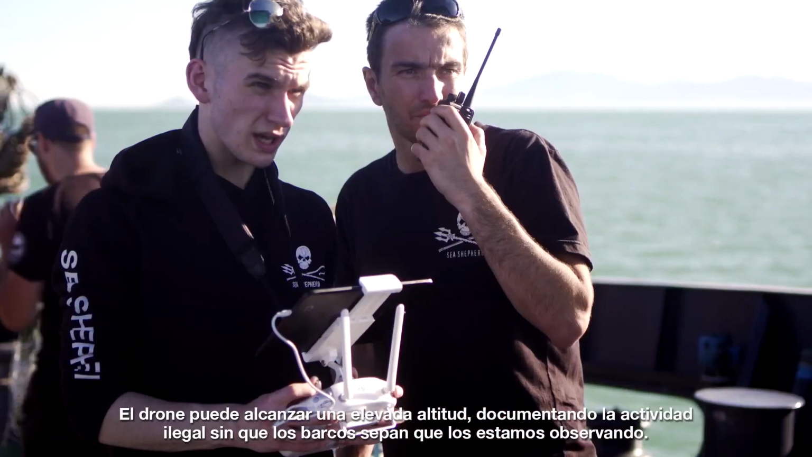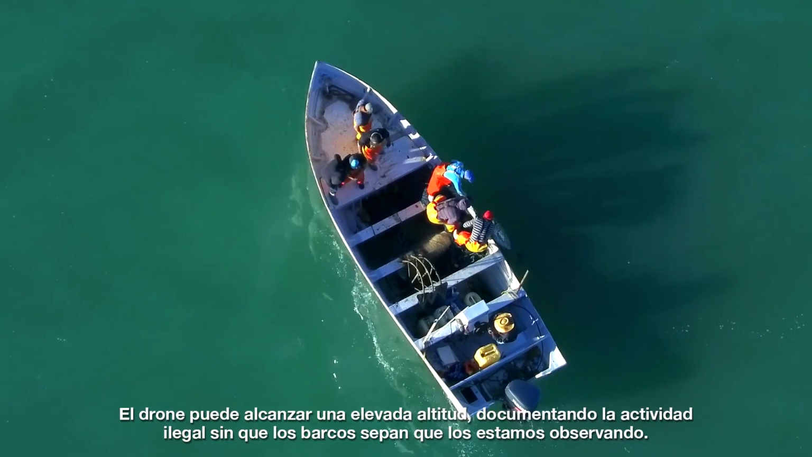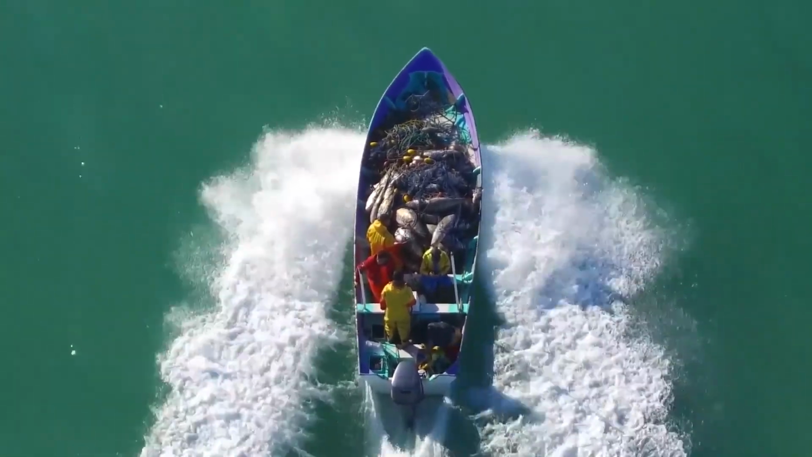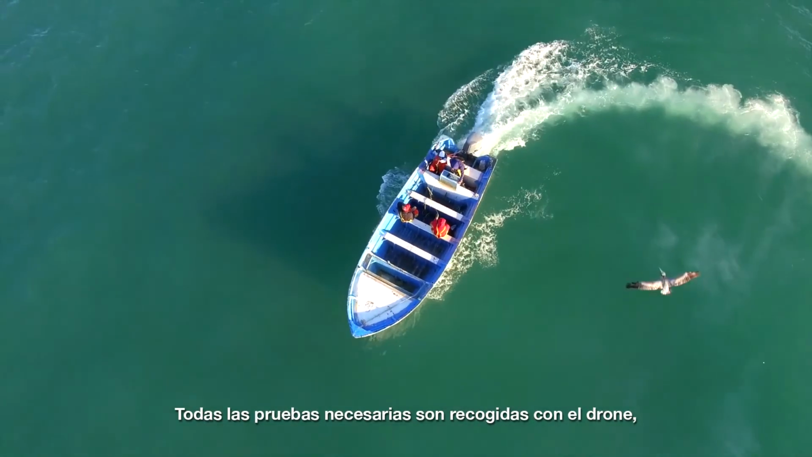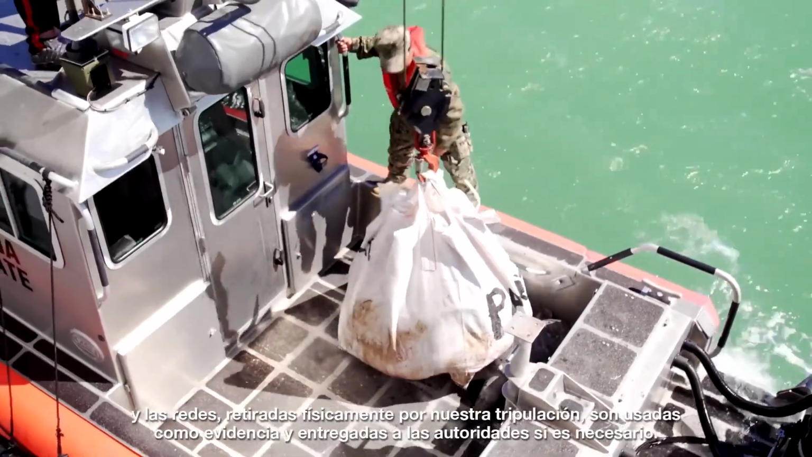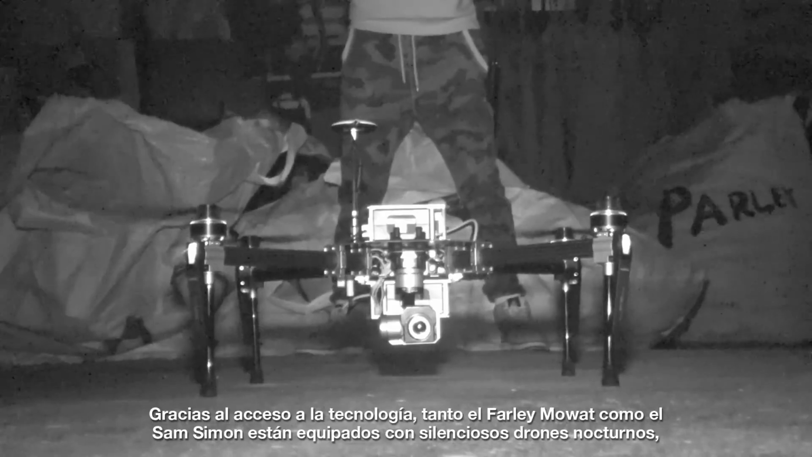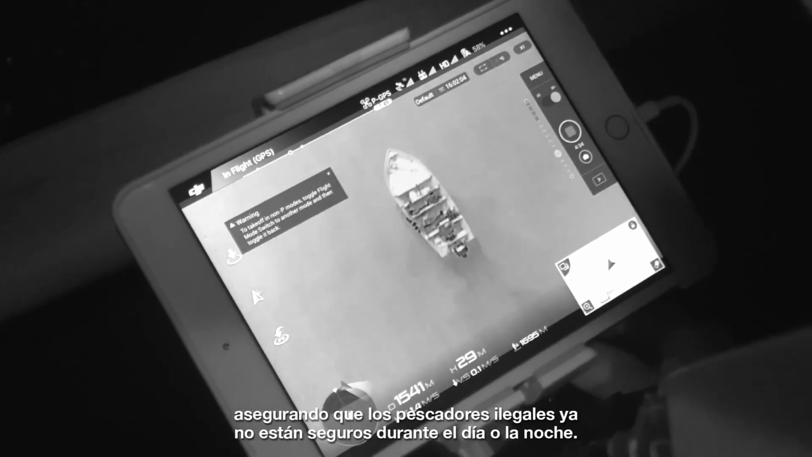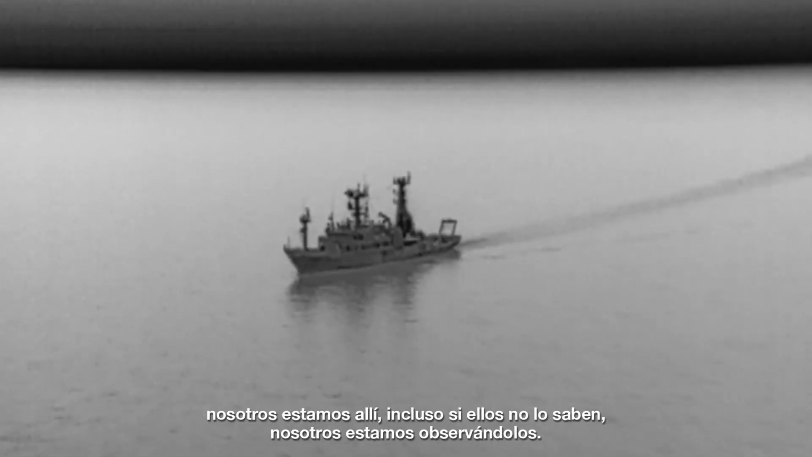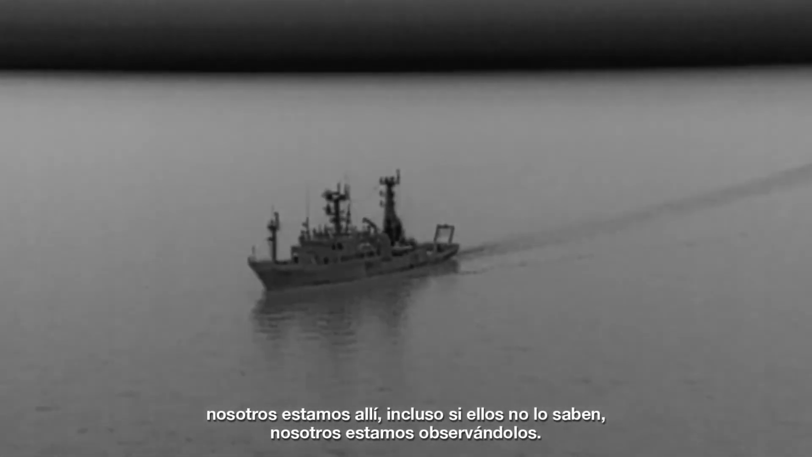We are able to fly high above, documenting the fishing boat's illegal activity without them even knowing we are watching. All necessary footage is gathered from the drone, and the nets our crew physically pull up are then used as evidence and given to the necessary authorities. Thanks to accessible technology, both the Farley Mowat and the Sam Simon are equipped with stealth night vision drones, ensuring that poachers are no longer safe under the sun nor the darkness of night. Whether they are pulling out an illegal gill net, or pulling in an endangered totoaba fish, we are there, and even if they don't know it, we are watching.